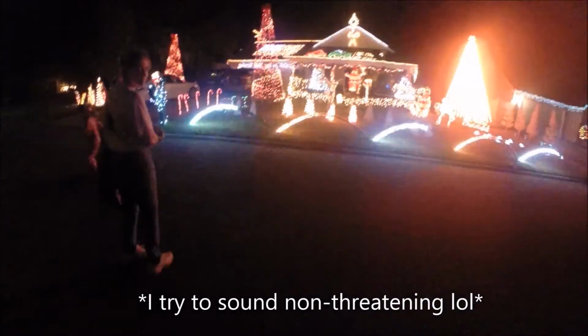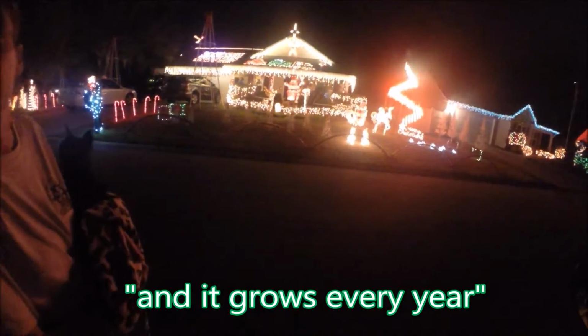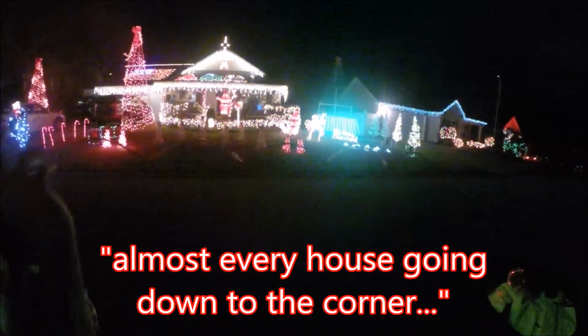They do this one every year? Every year. Awesome. It grows every year. Great. I used to live right here. Oh, that'd be great. So, I looked up in some of the papers where to go, and there were a couple neighborhoods, but they weren't much of anything. This is the best I've seen in Bluffton. When I was here, almost every house going down to the corner. Houses that weren't lit. Wow. That'd be neat. No, every year he does this.